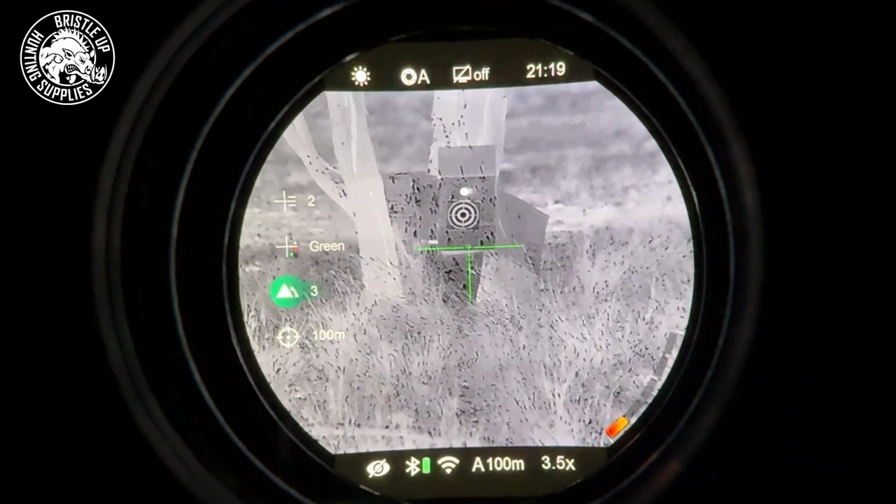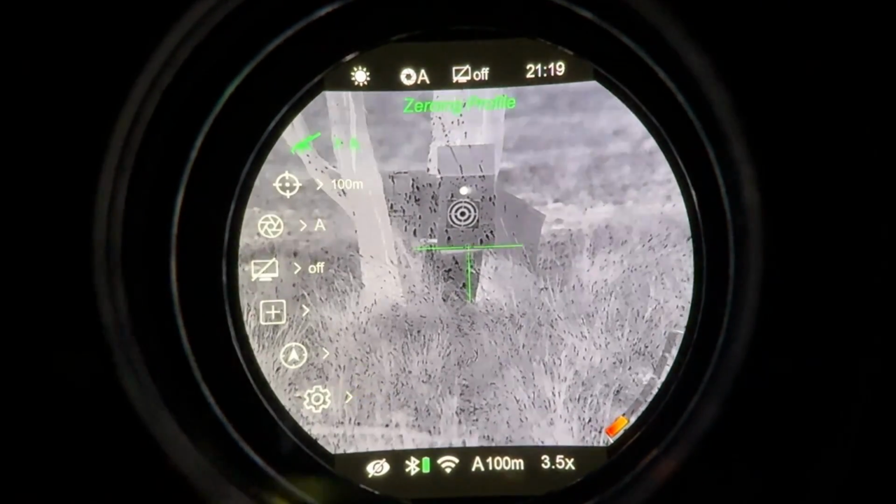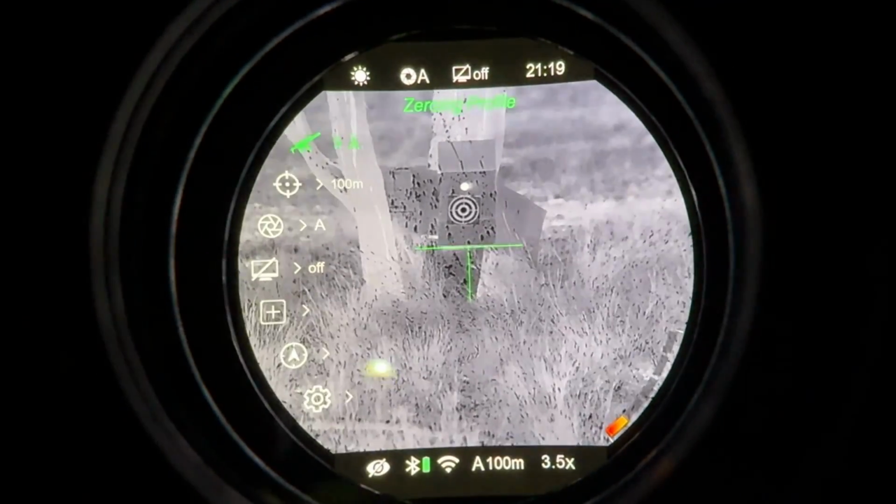So you can see that made quite a big difference there, going from 2 to 3. And then that's basically the quick access menu in a nutshell right there.